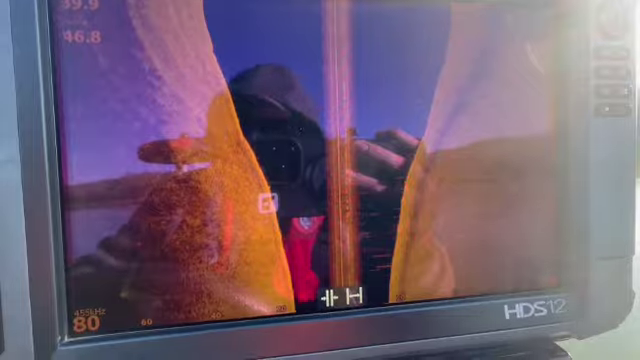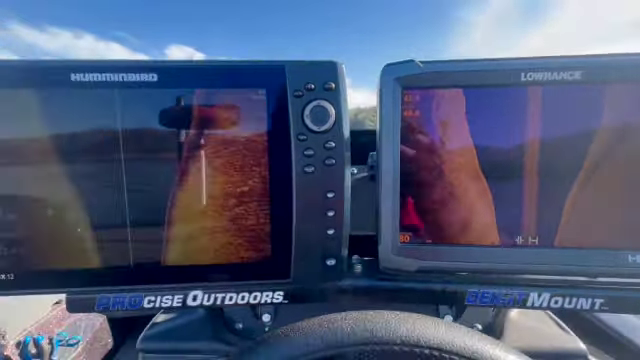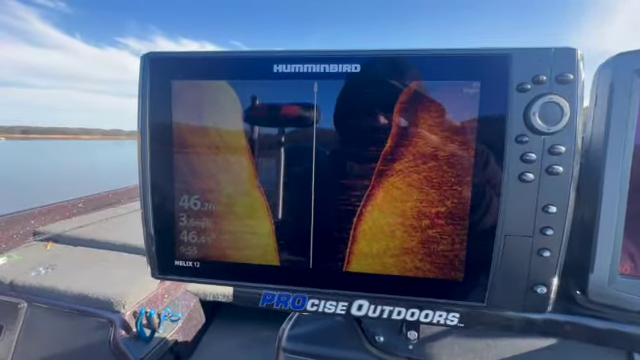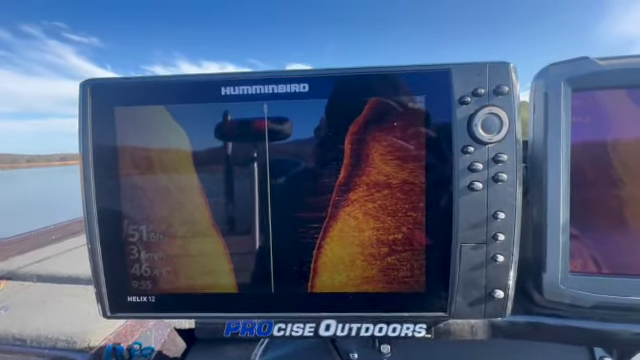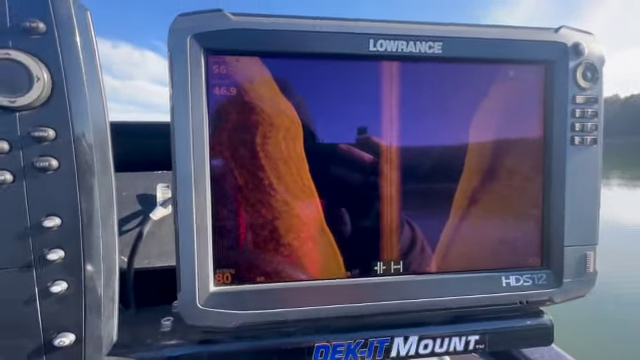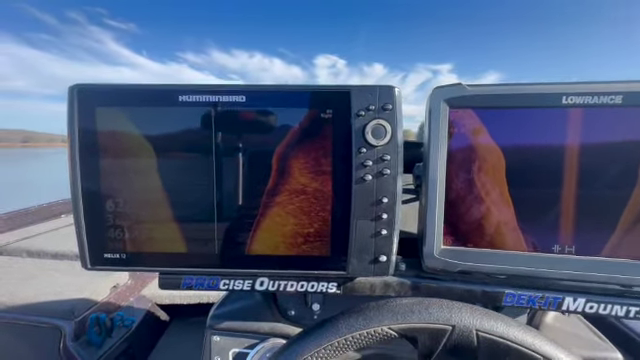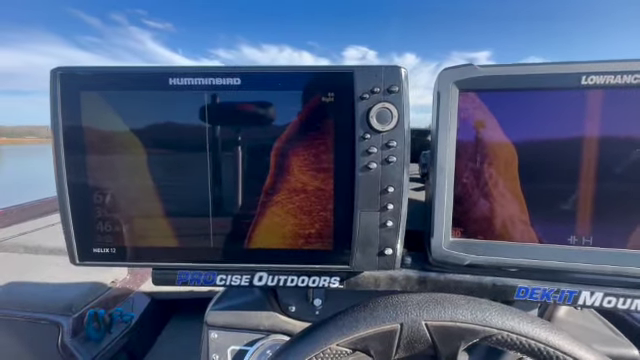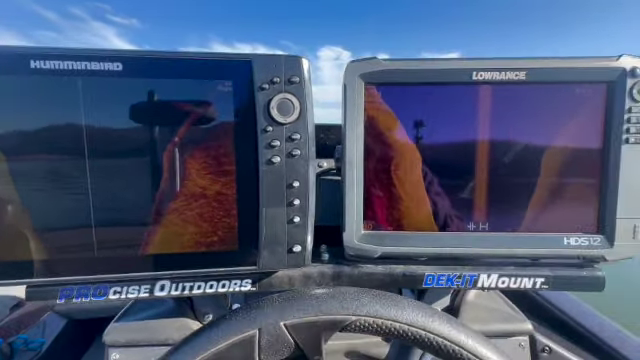Both of these are set to essentially the same color palette and the same sensitivity, running 455 kilohertz on both units. But to me, I feel like this Humminbird unit just tends to show a lot more. If there was any bait around, there's a little bit of stuff right here, it would definitely show up a little bit better.